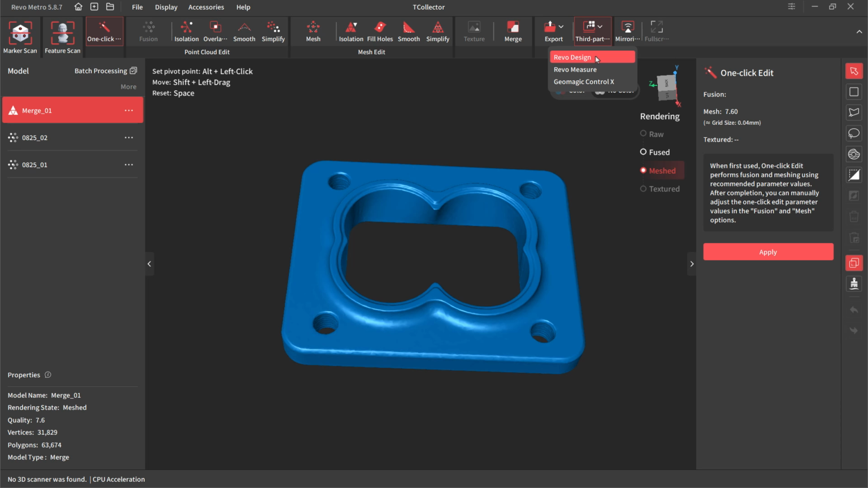Once again, Revo Design is a rebrand of QuickSurface Lite that you can buy through Revopoint. There are variations of each of the Metro scanners where you can bundle them together and save. RevoMeasure is a program that Revopoint came up with themselves, and this is a CMM-style tool where we can measure our scan data, bring in CAD data, and compare them. And then Geomagic Control X is another program, similar to QuickSurface Lite, that is dedicated to mesh processing. So what we're going to do is send this to RevoMeasure.